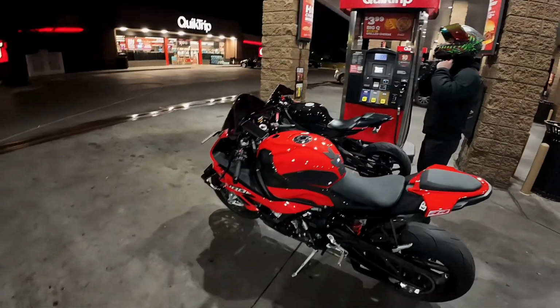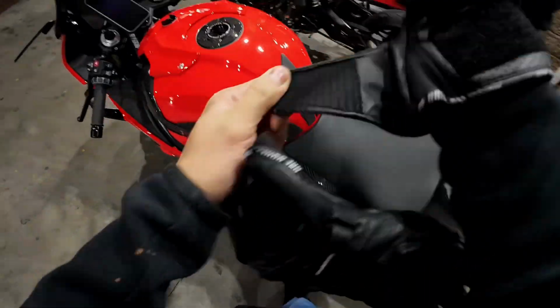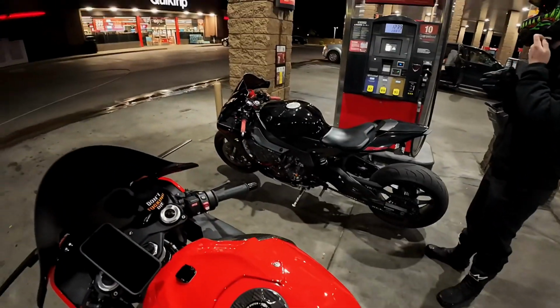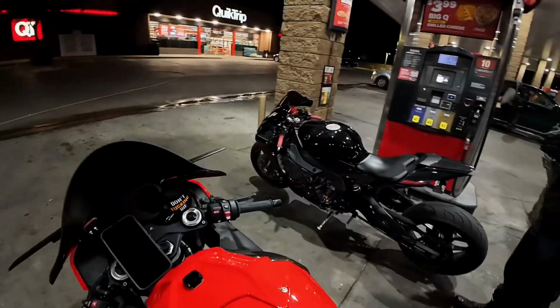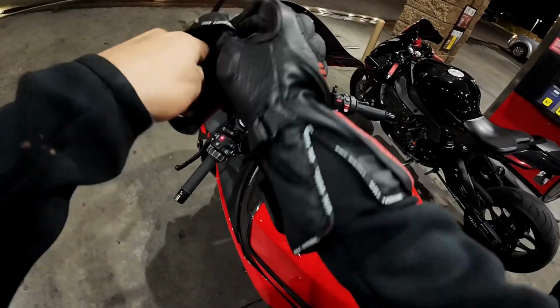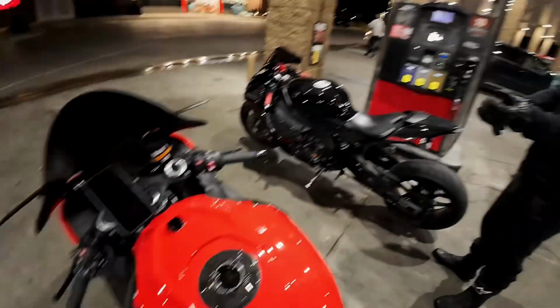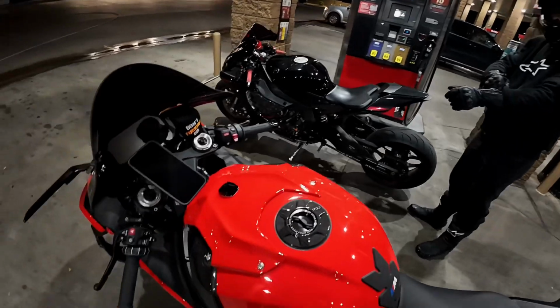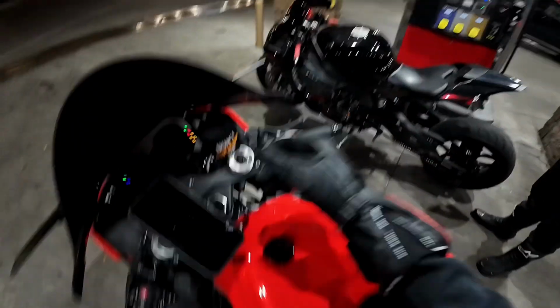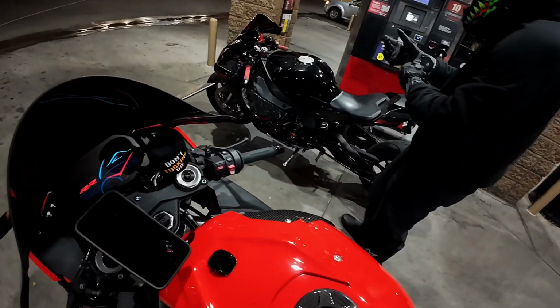Quick gas station pit stop. We needed to hit the gas station. Old boy needed to fill up his S1K. I got half a tank in there. I want to run 101 octane soon, so I want to be able to just kind of empty it out without worrying too much. So that's where I'm at. And just gonna switch bikes. I'm gonna let him experience how it feels to ride an R1, a stretched R1. That's all part of the experience. Letting them feel it. Let them experience it.